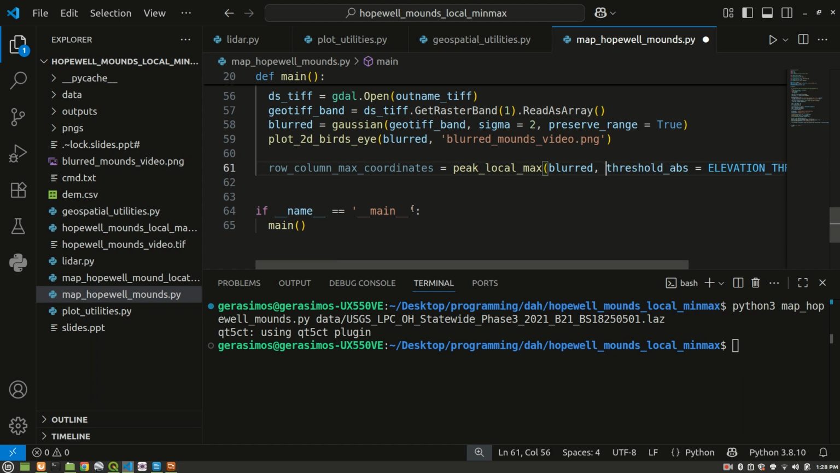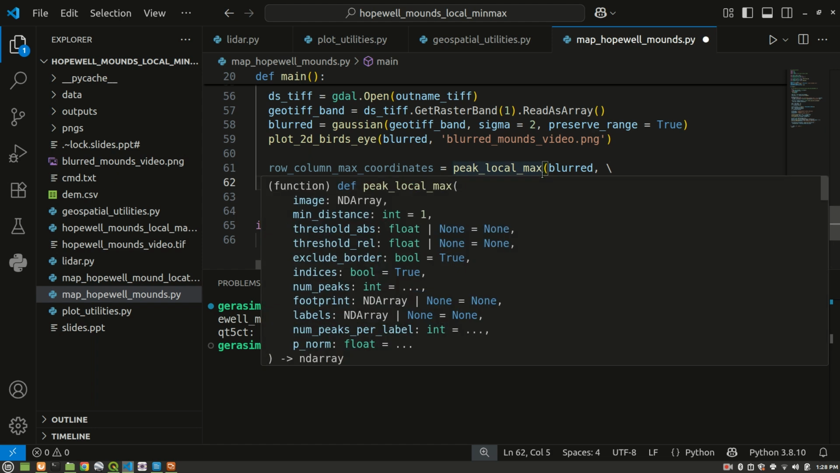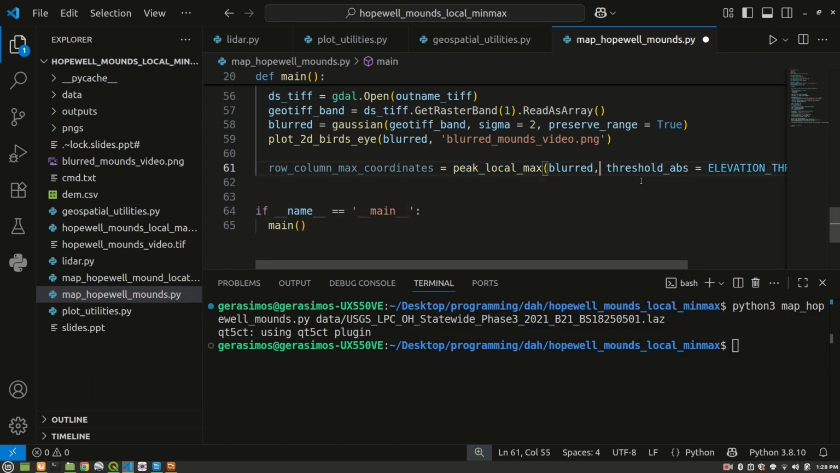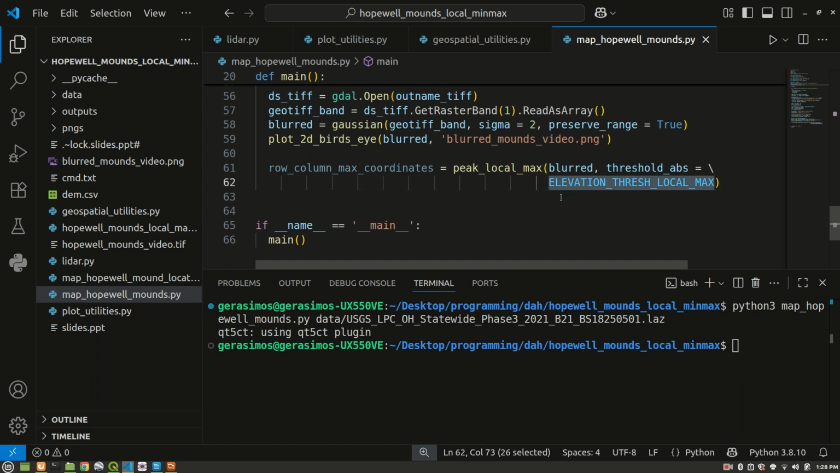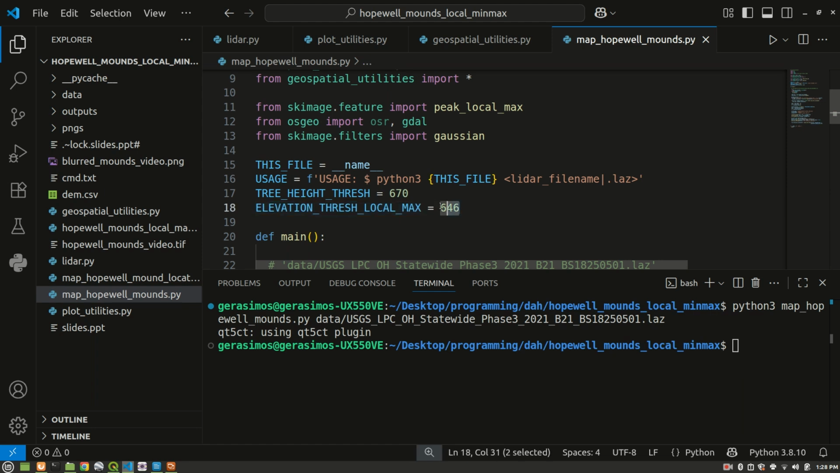Yeah, we define this threshold at the top there. I'm trying to get this split onto a new line, and it's kind of being a pain. Okay, that looks a little better. But yeah, we define this constant up here, elevation local max, 646, that's the value.